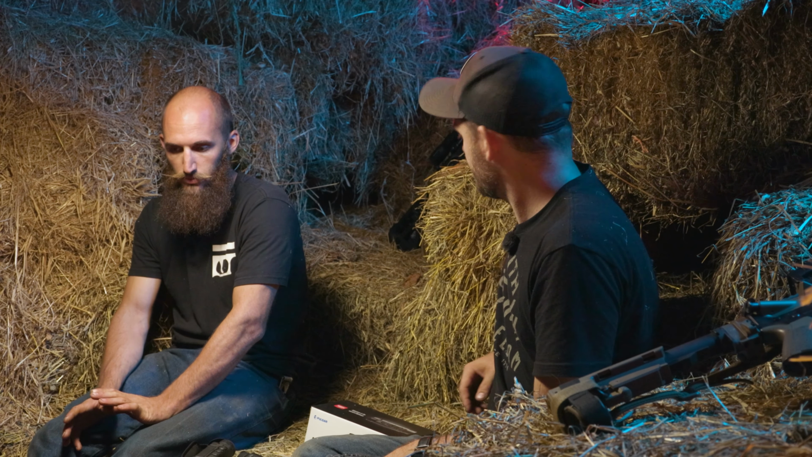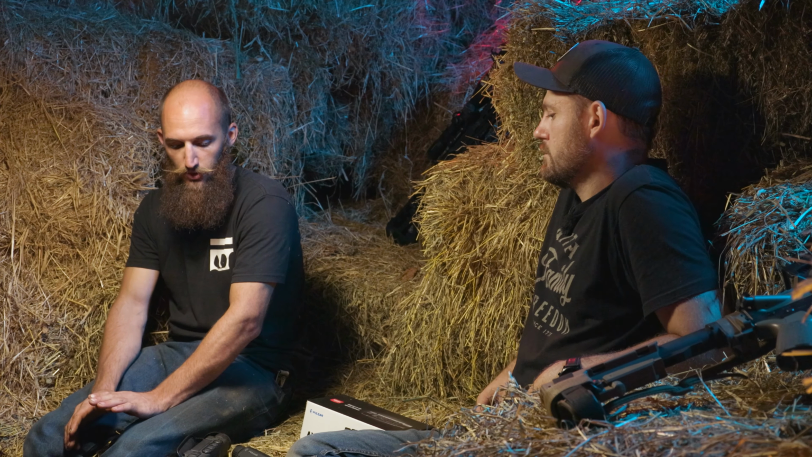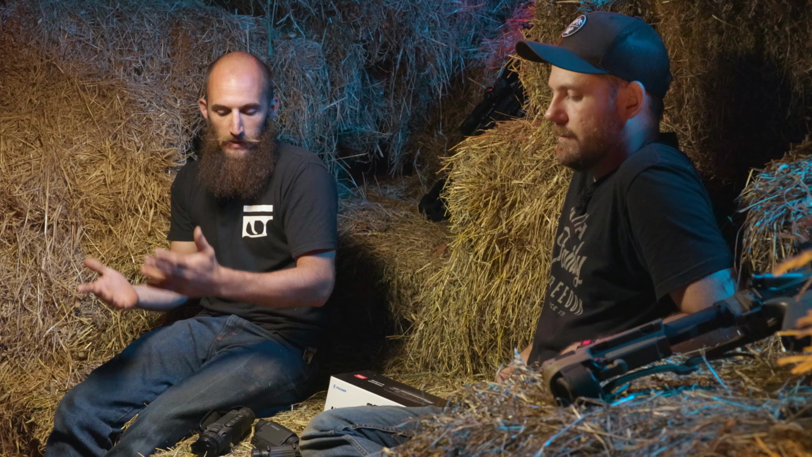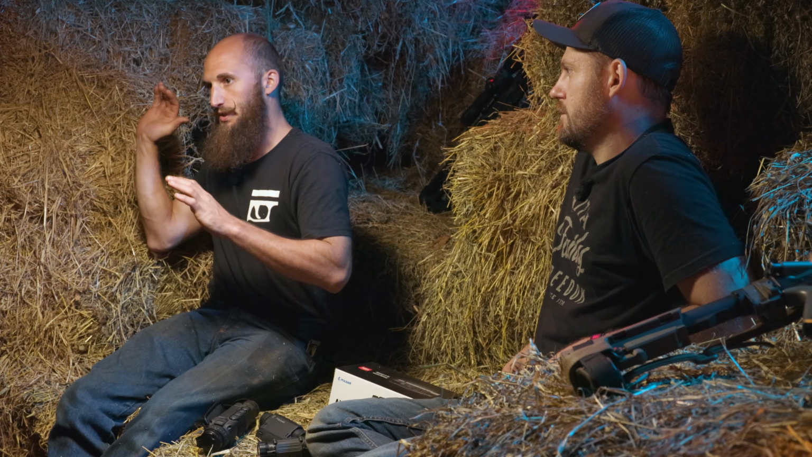It's a digital zoom. That's the one thing, it's a digital zoom in these thermals. So as you zoom in and blow the picture up, it gets grainier. And honestly for me, when I'm using these, I really don't zoom in that much. I don't ever zoom in. I keep it zoomed out the whole way because the whole point of the thermal is to scan quickly.